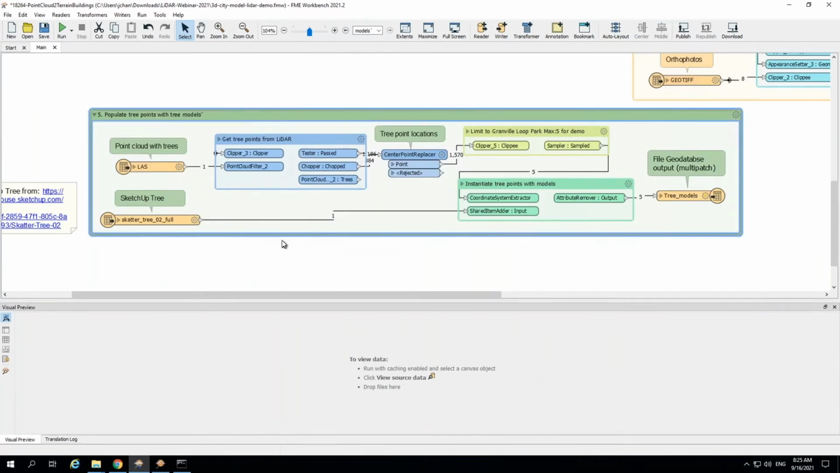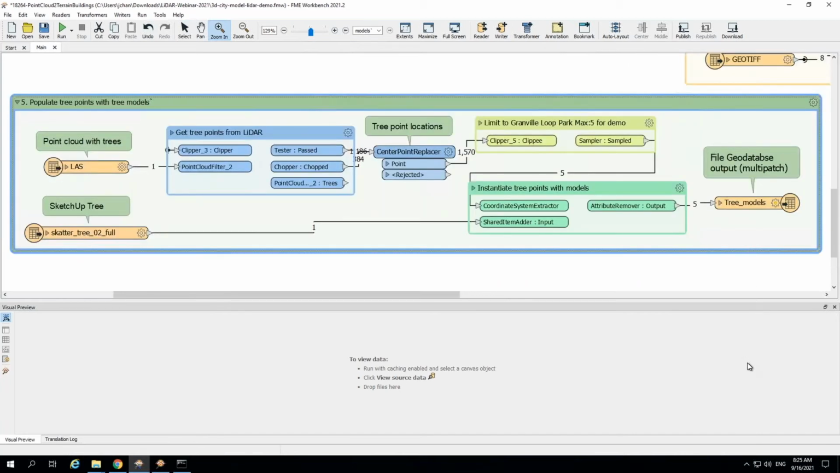And then finally, the last bookmark here, and I'd like to zoom in a little bit farther, what we're doing is taking the point cloud and the SketchUp tree, and there's an article in the community for getting boundary features. They're not the exact tree points, they're interpolated from stands of trees, and then a center point replacer gets a visualization of what that area looks like. We're replacing those points in the Granville Loop Park, and I did 5 for a maximum just for this demo, and writing out to geodatabase as a multipatch.